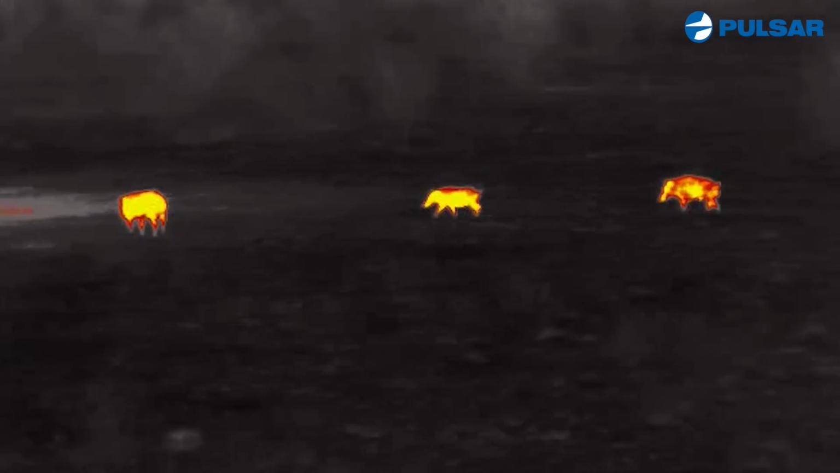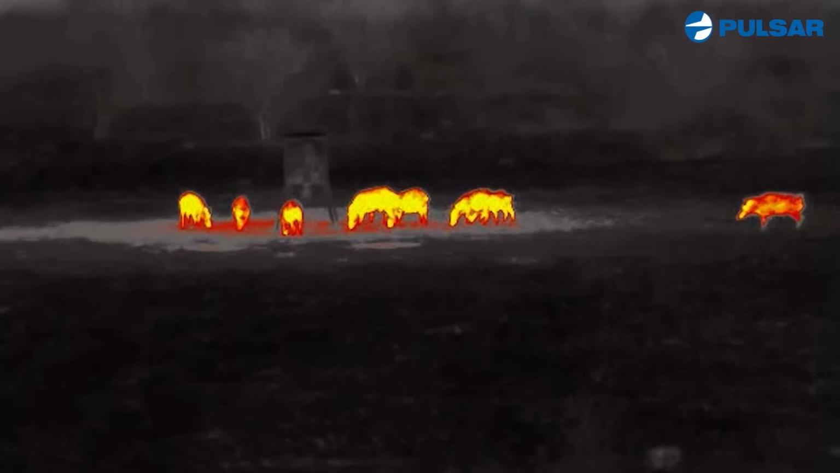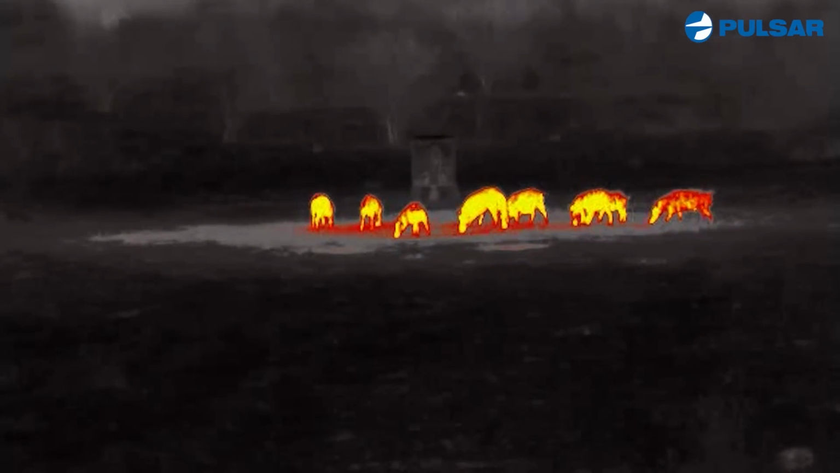So I'm sitting in the blind, and before you know it, I hear them off in the distance, and I know that means one thing. I got pigs coming in. As soon as I hear these pigs, I whip out my Pulsar Helion and I start filming them, and I got that red thermal going on, and they look awesome.